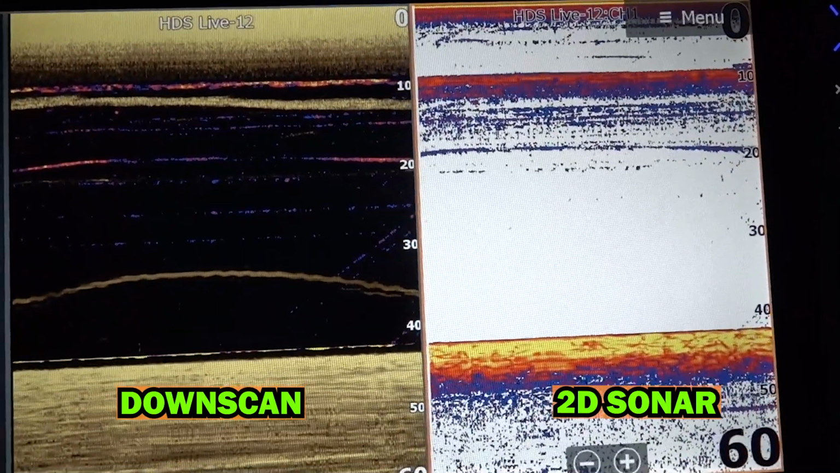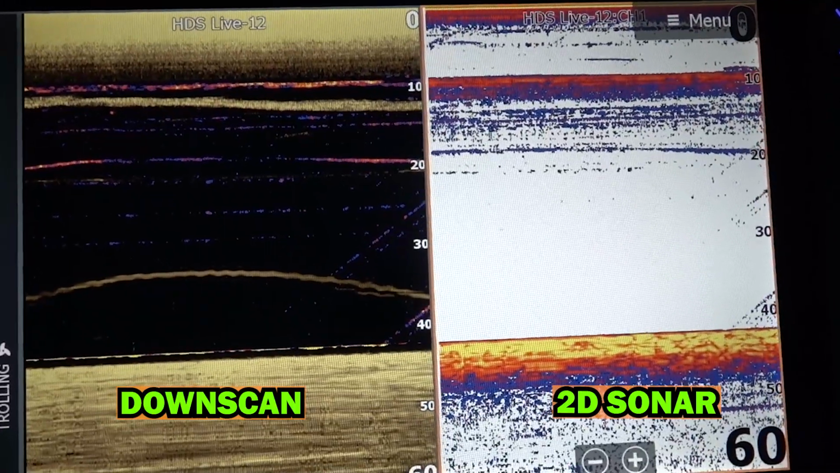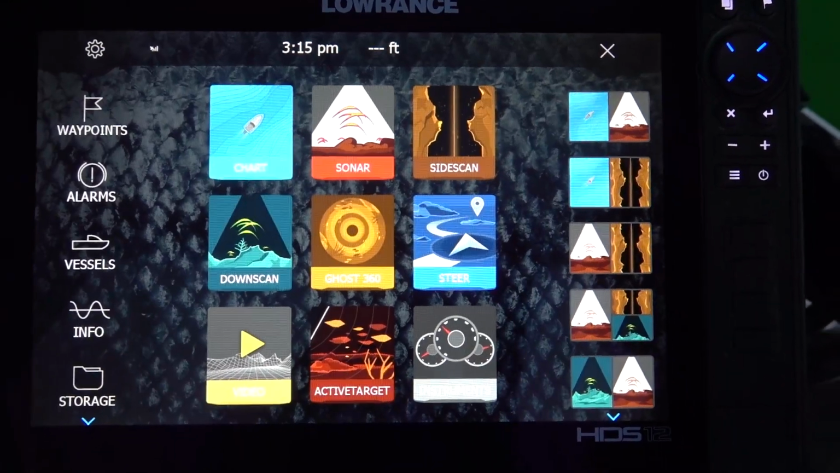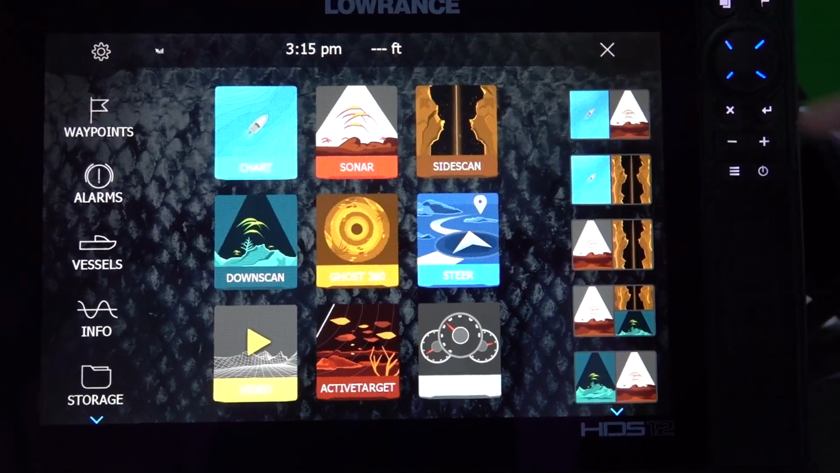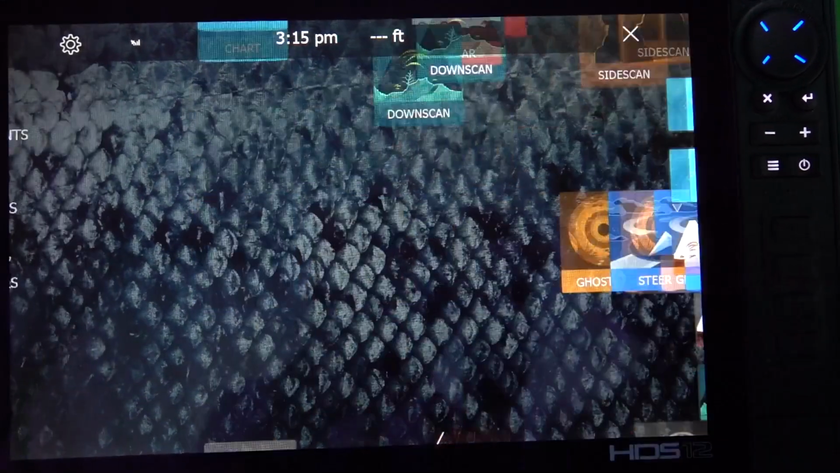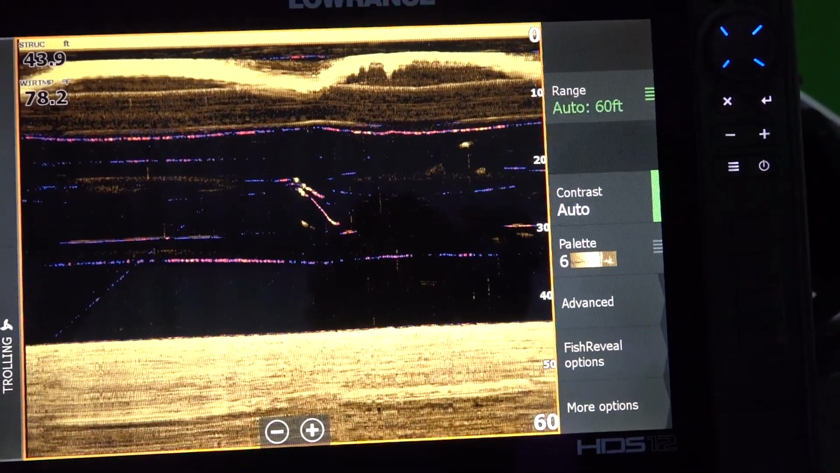Now let's go down into the Downscan, and I'll show you some of the settings that you need to do. So on all these units, it doesn't matter what brand you have, but on mine, I hit the page button and then down scan. So I hit the down scan and up it comes.